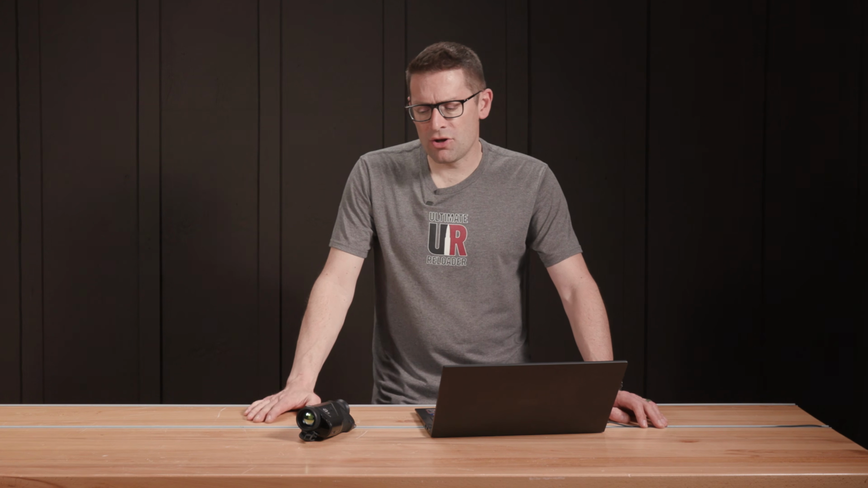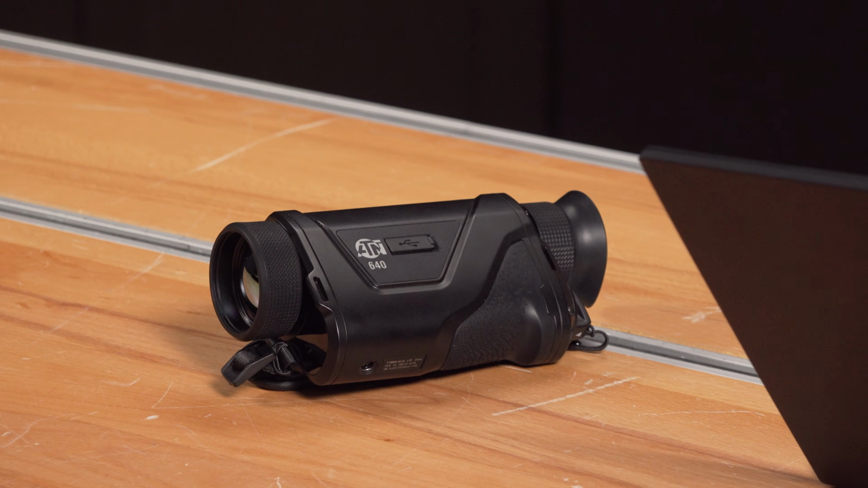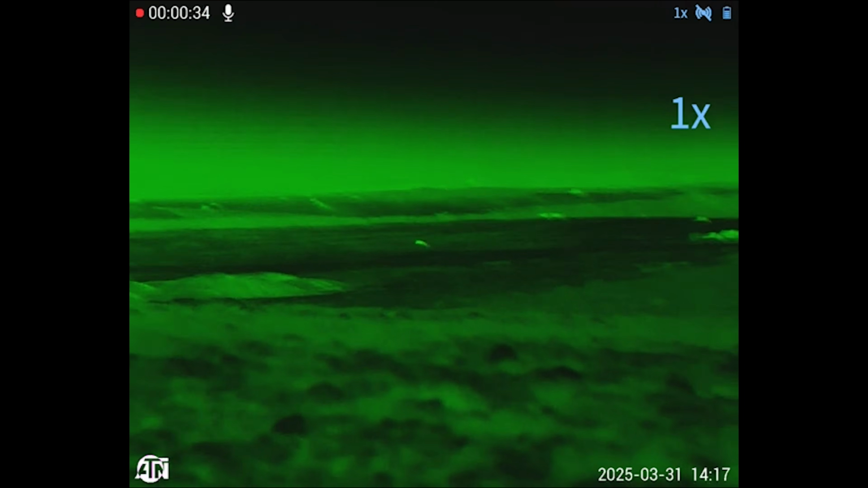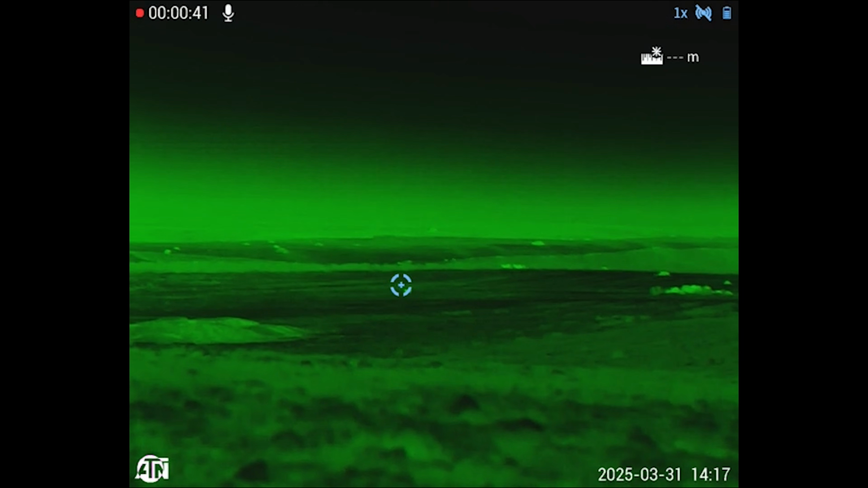I will note that you're going to get better performance out of a laser rangefinder if you do have it on a tripod, because it's going to hold more steady and it's going to pick up that bounced laser a little bit better. So again, integrated laser rangefinder gives you an instant mental picture of what's going on. It's really disorienting to be looking through a thermal of any type, whether it be a rifle scope or a monocular, because you don't have that natural reference that you do during daylight, where you can just sense how far things are away and the different spatial orientation of different things together. Having that laser rangefinder is super important.